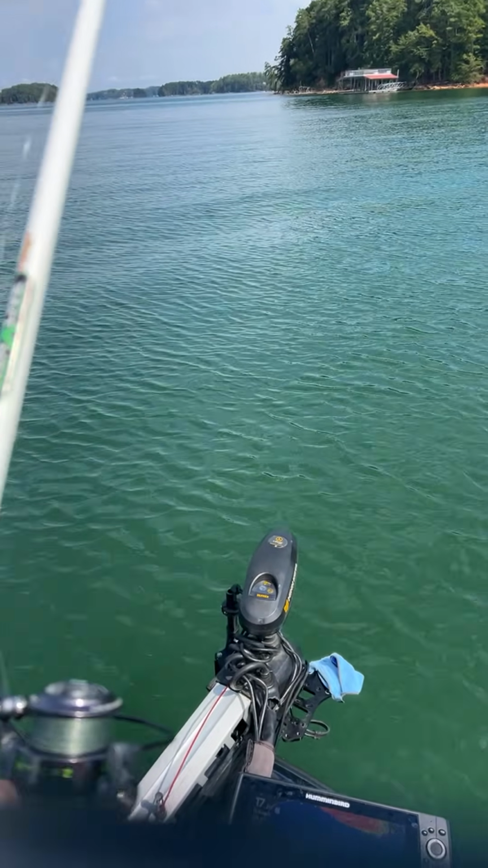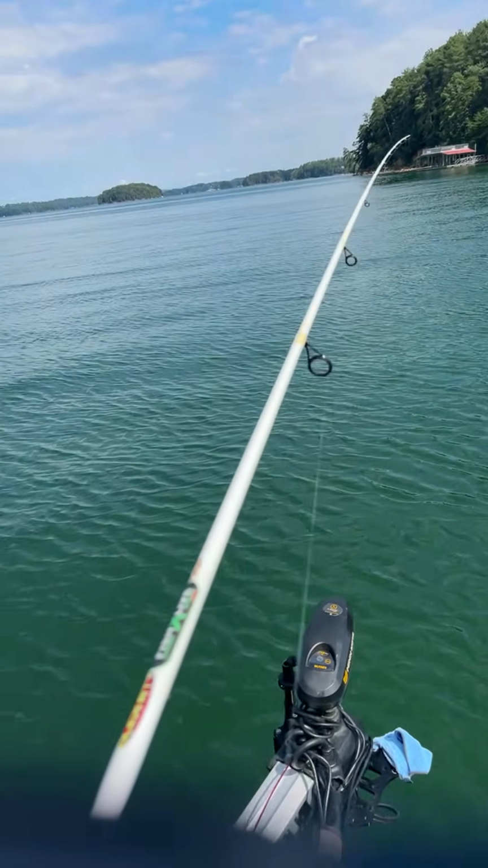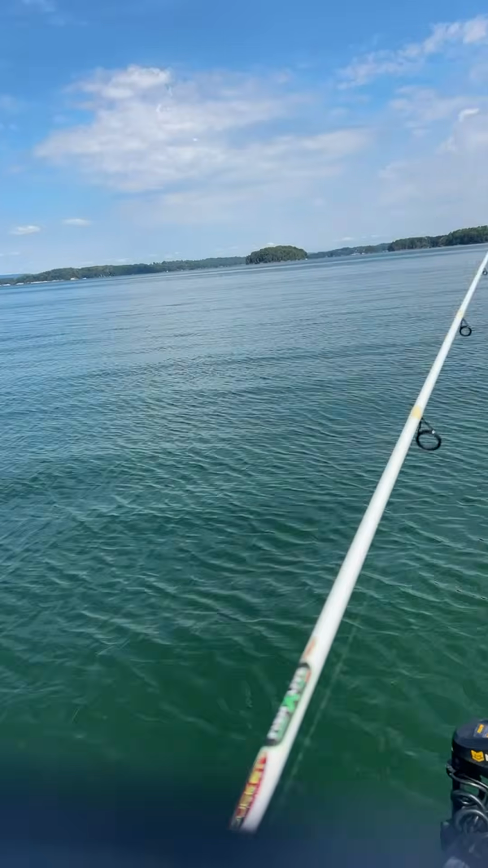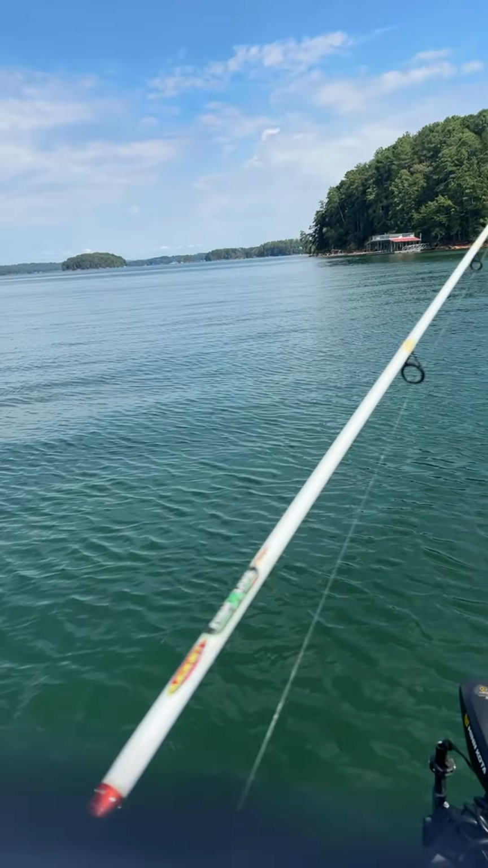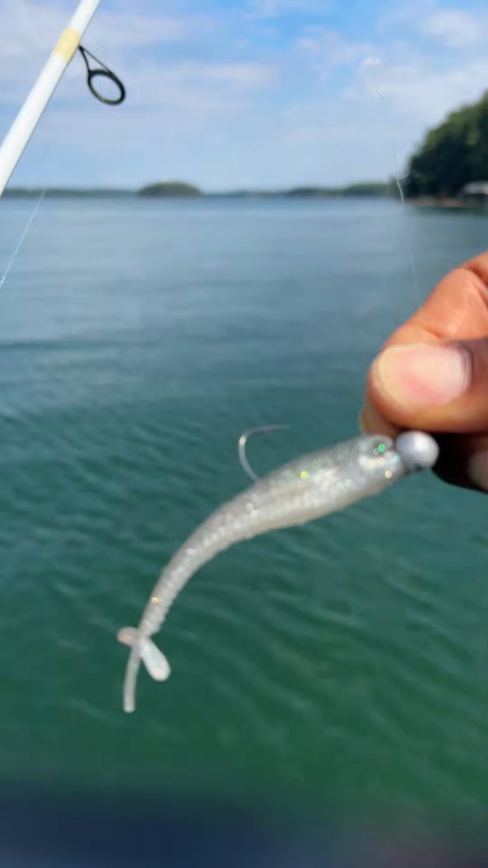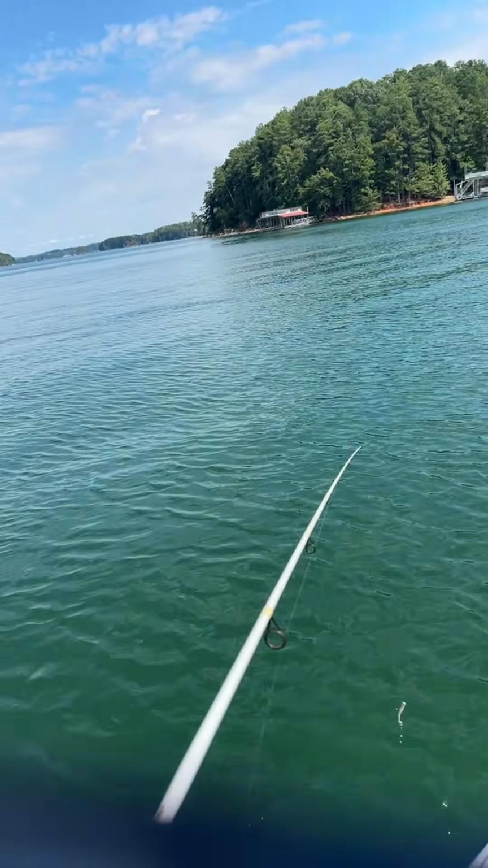Jimmy Whitewood says, what kind of bait you got? Peggy said, catch a big bass for me, bro. All right, let's see. So you guys want to see the bait that I'm using right now? Let me show it to you. It's just a little minnow bait. So here we go. Just a simple little minnow bait. Nothing special. I think it's a mooch minnow.